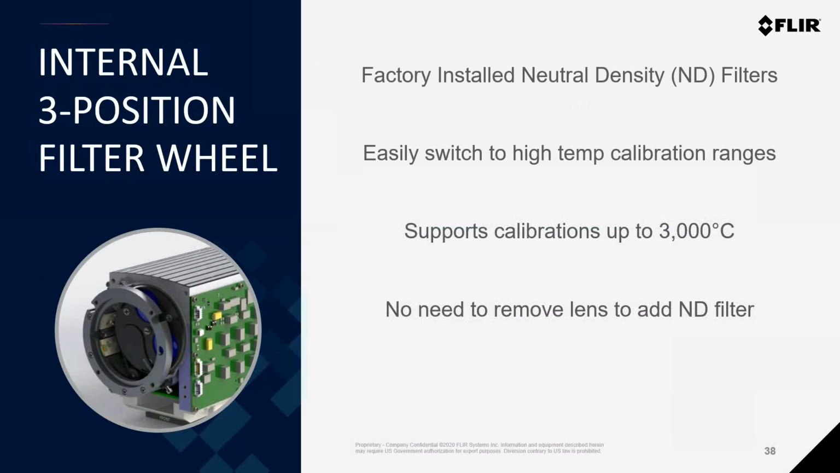Like the 8580 cameras, the 6780 will provide that internal warm filter wheel, so you no longer need to remove the lens to install an ND filter when you're going to higher temperature calibration ranges. You'll now be able to switch between the different ranges more easily. But unlike the 4-position filter wheel in the 8580 cameras, the new 6780 cameras only have a 3-position filter wheel. That's actually due to the smaller cross section of the 6700 camera platform.